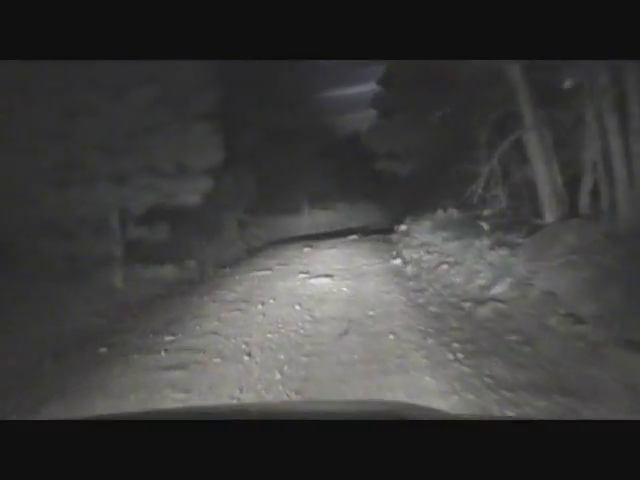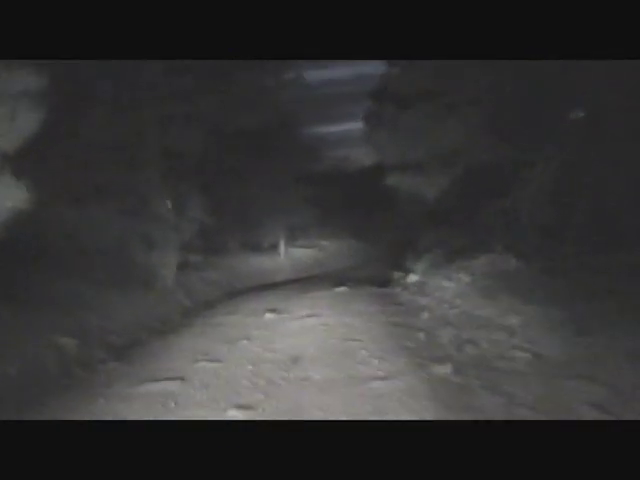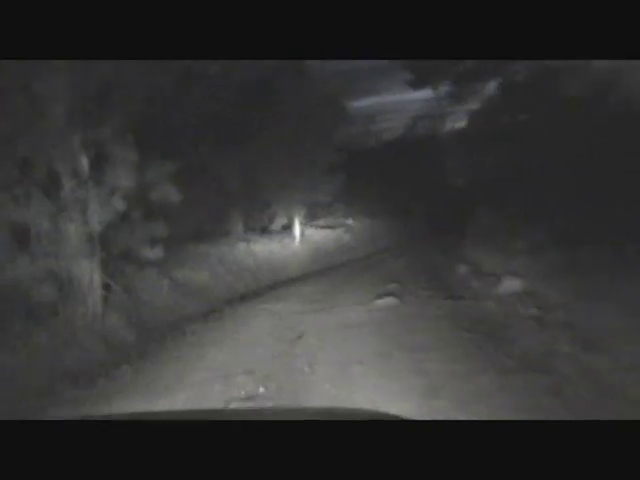And the problem is this road is fine until it gets very narrow and very, very rough and steep. And you get a little bit of snow on those rocks and you'll slide right off a 150-foot drop.